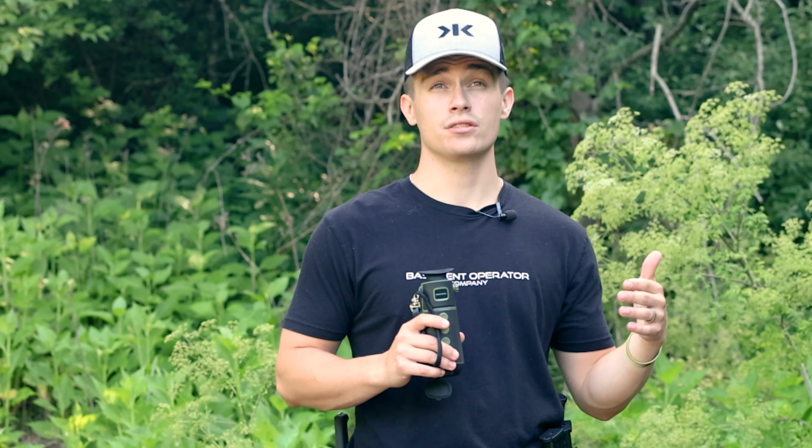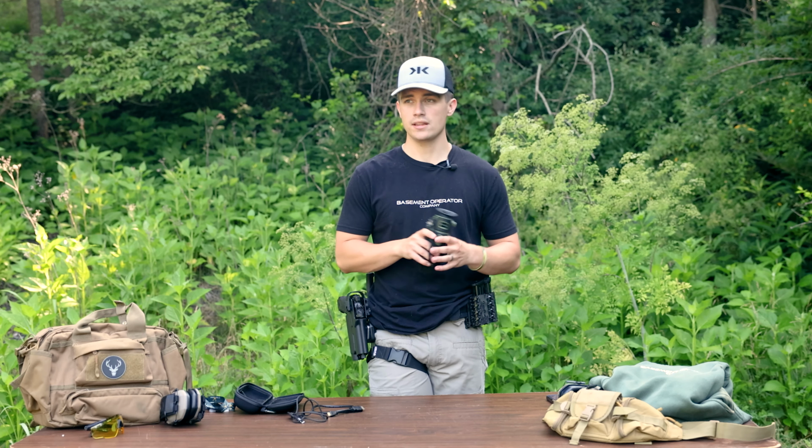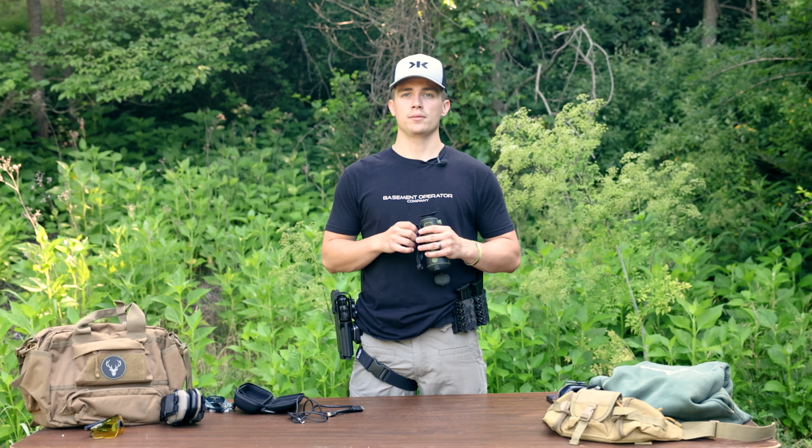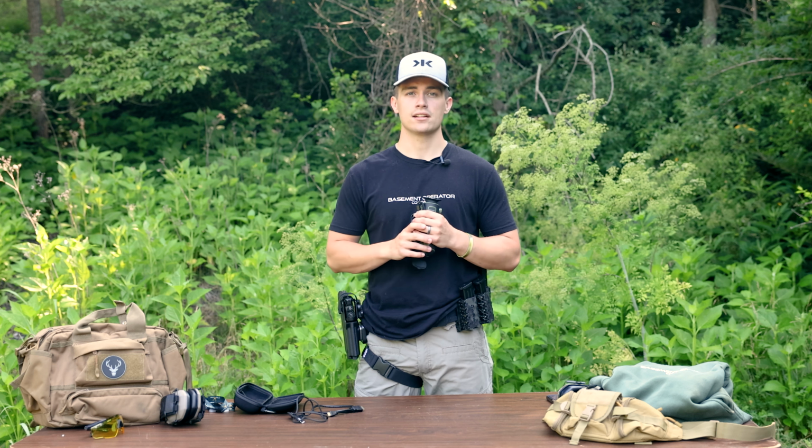I think a good detection range for an animal would probably be 400, 500 yards, and that would be pushing it a little bit. The identification range is 256 yards. You might be able to identify the shape of a dog out to 250-some yards, but I wouldn't say you'd be able to know whether it's a coyote or a dog, whatever it may be. That's one of the drawbacks of thermals in general, not being able to have a perfect identification. That's why you need to be careful. I like to run a night vision backup of some sort, because you usually can see what's out there.